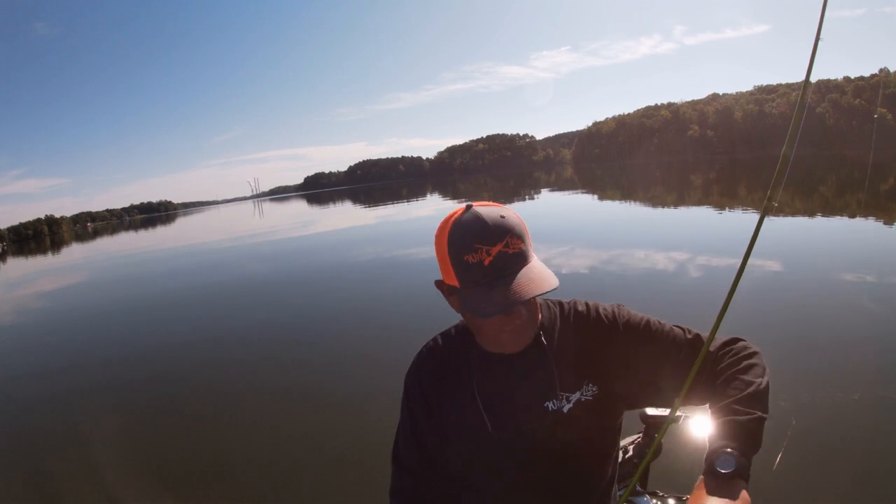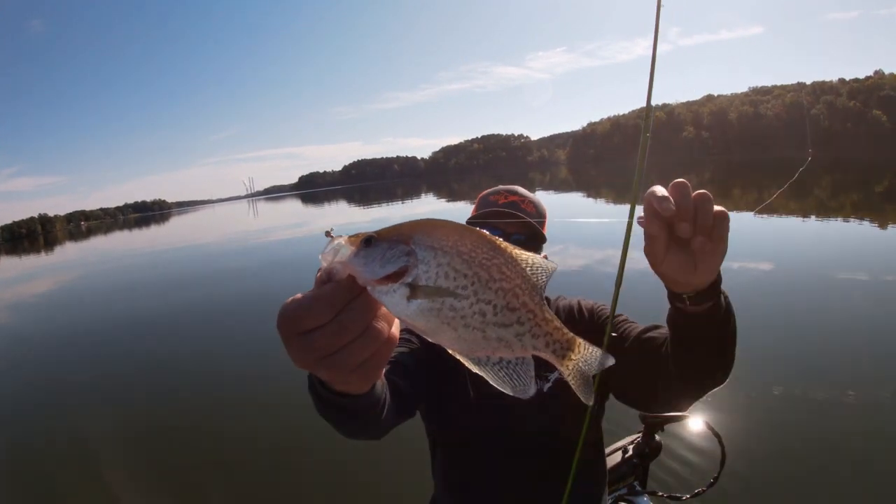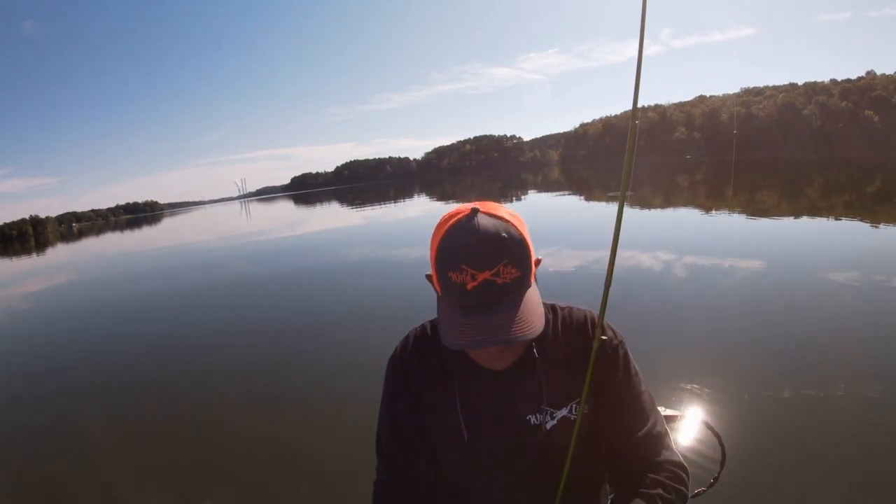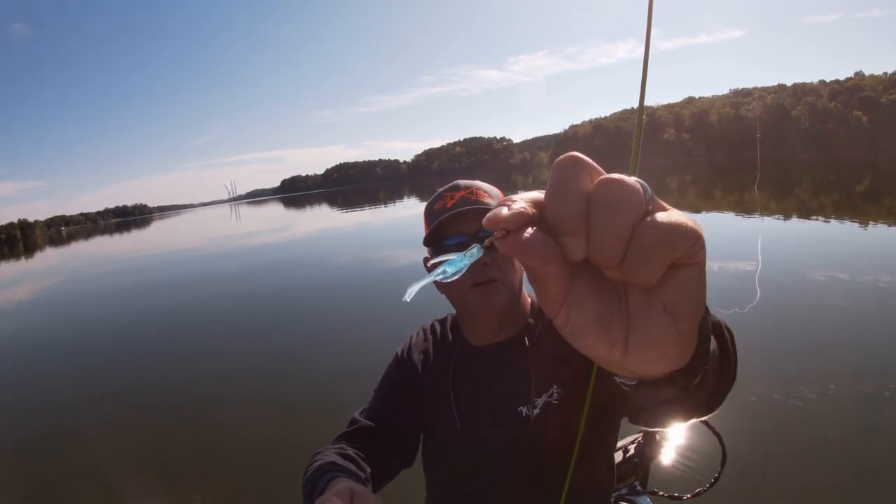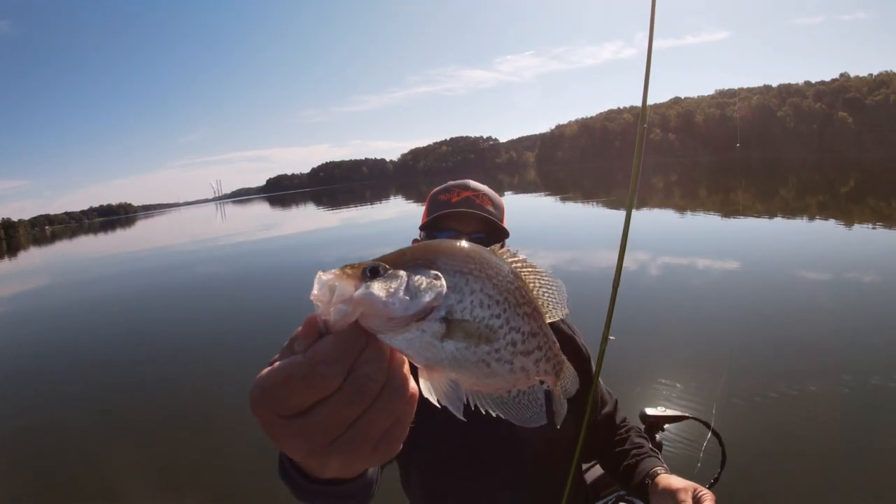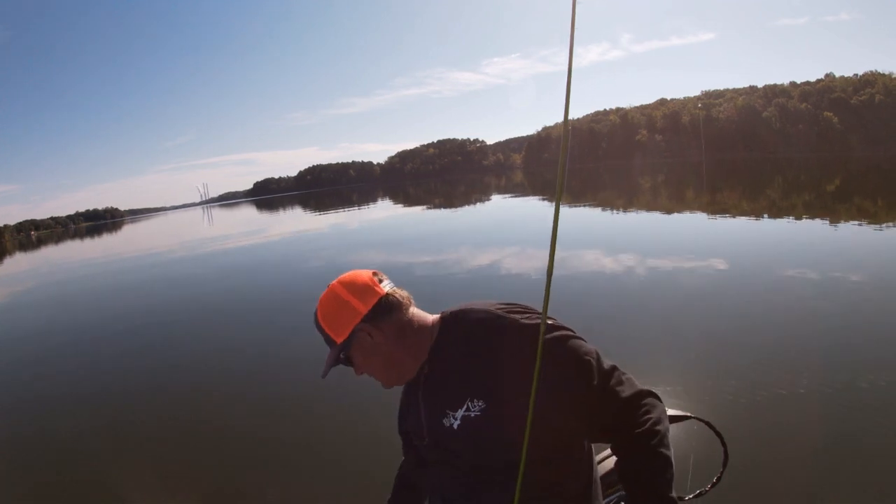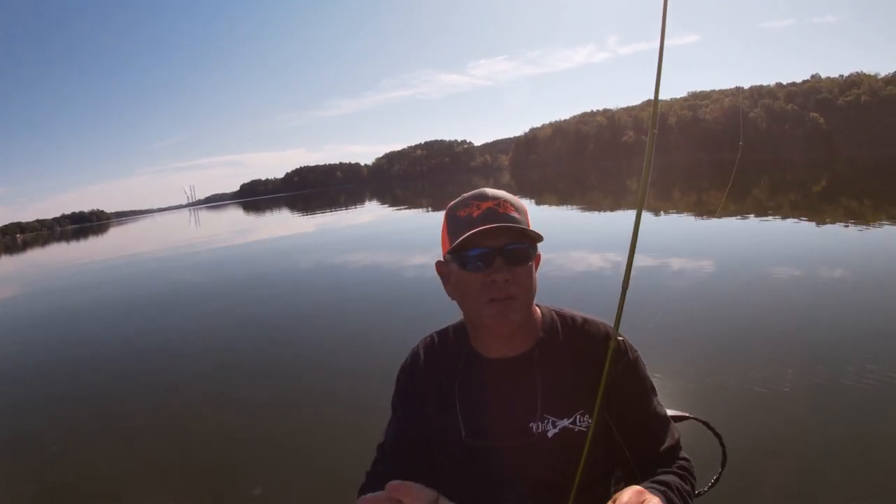Second crappie, quality crappie. That's probably 10.5, almost 11 inches. That's Dennis's blue cricket there again, y'all. They kind of like that blue. Good crappie, good quality crappie there. Now they responded to this fairly well.